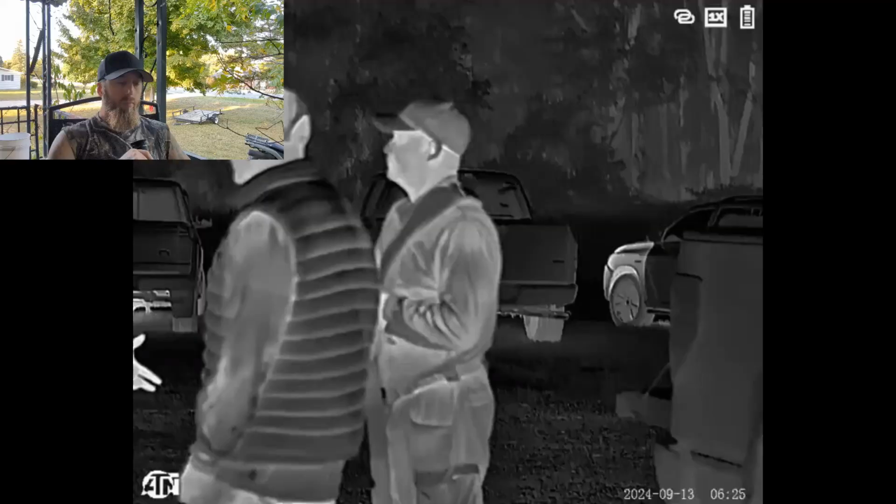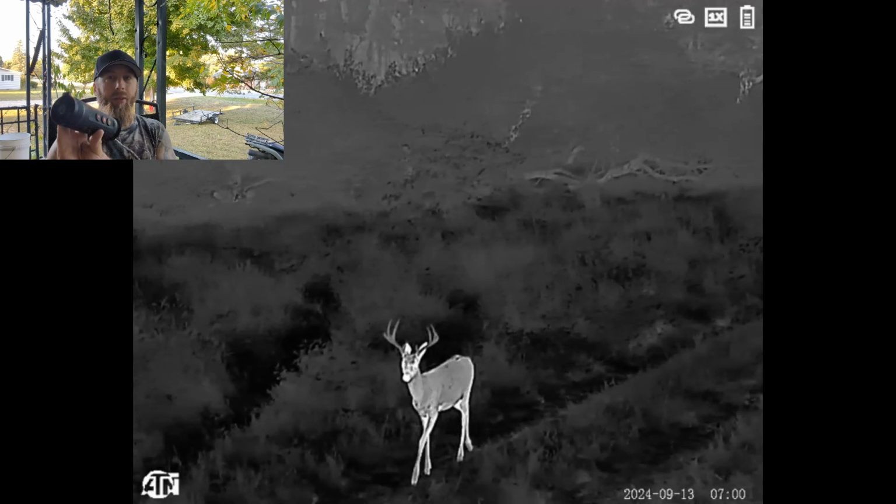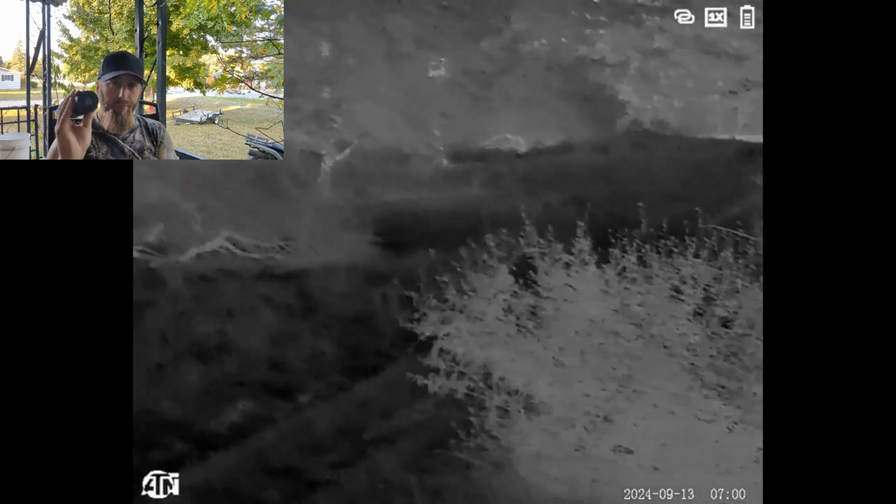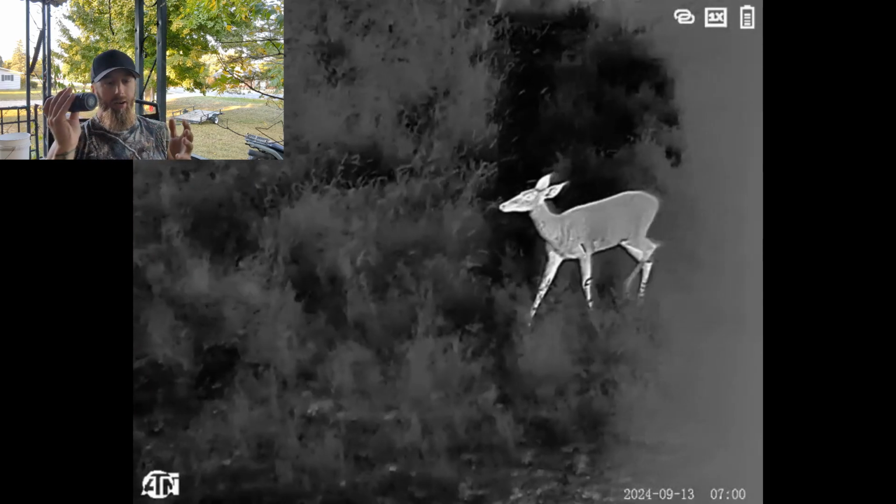It's dark. Very dark. Alright, so playing with this new thermal sent to me by ATN. This is a 1.6 by 13 Blaze Trek by ATN. It weighs less than a pound, and it is awesome. It'll fit right in your pocket. Does basically whatever thermal is supposed to do, but better, because this is the first thermal I've ever really played with.